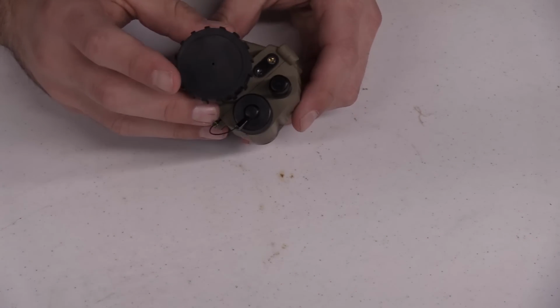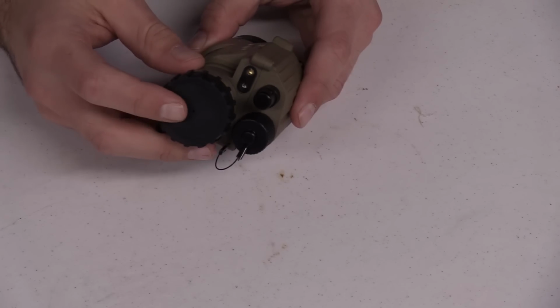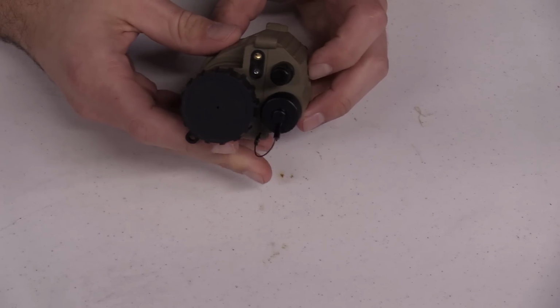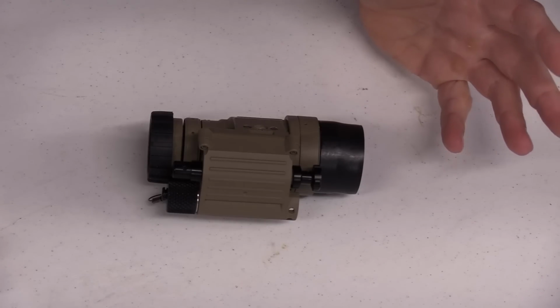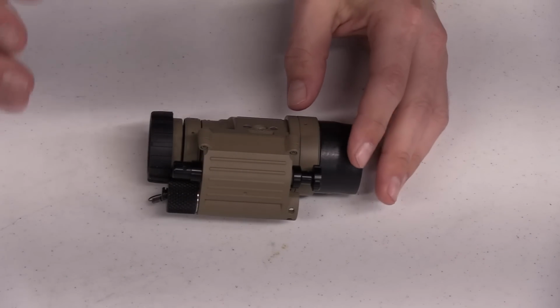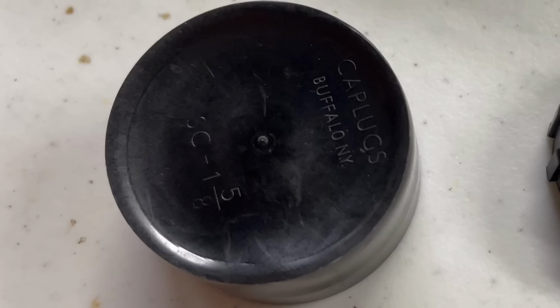On the front is a cap with a small aperture in it, and the purpose of that is to be able to function check this thing under normal lighting conditions. This is an auto-gated unit, but auto-gating is like a safety. It shouldn't be something that's relied on. It's bad for a unit to expose it to lots of light. So function checking during the daytime, cap on. And then of course rear cap.